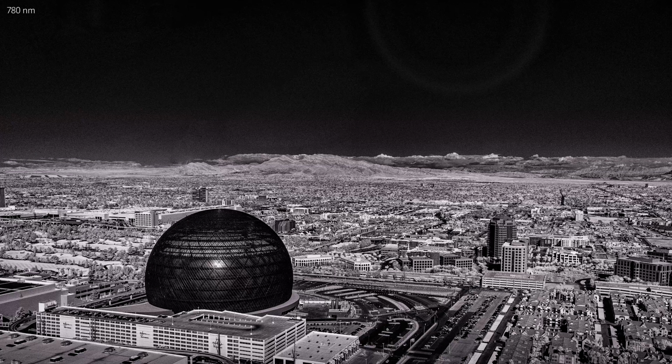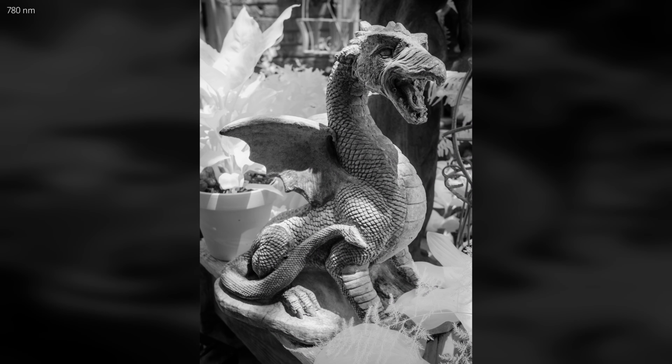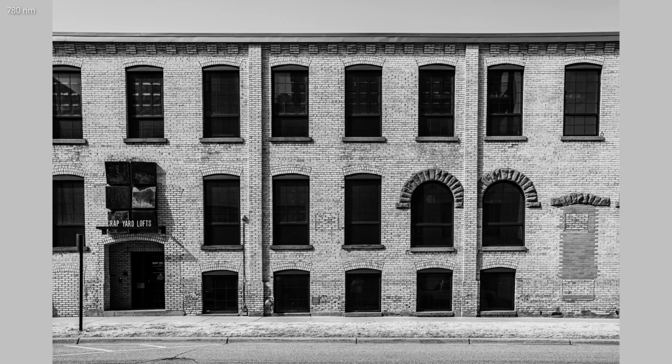You can use any editor to edit monochrome infrared images. No custom profiles are required. Use any monochrome or black and white profile offered by your editor. You can also use editors such as Silver Effects in the Nik collection.